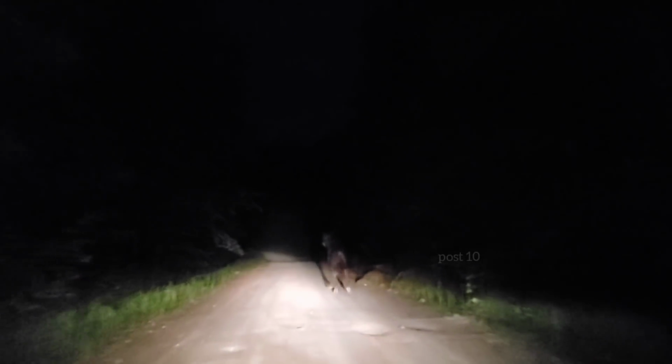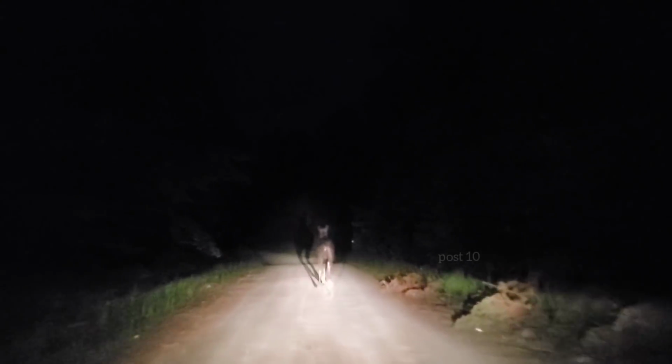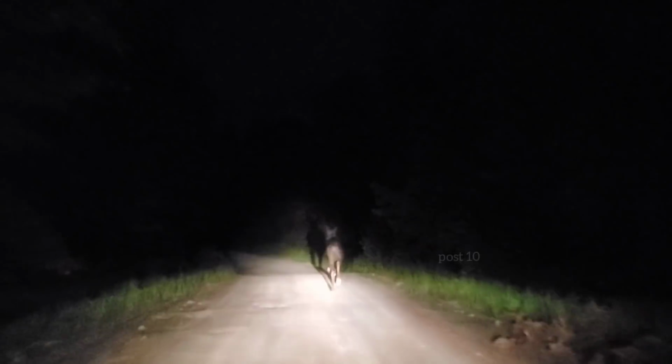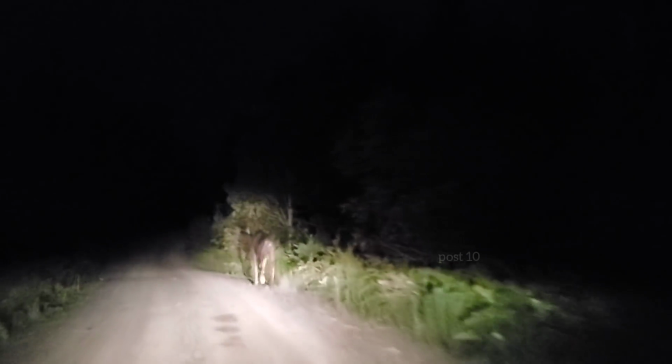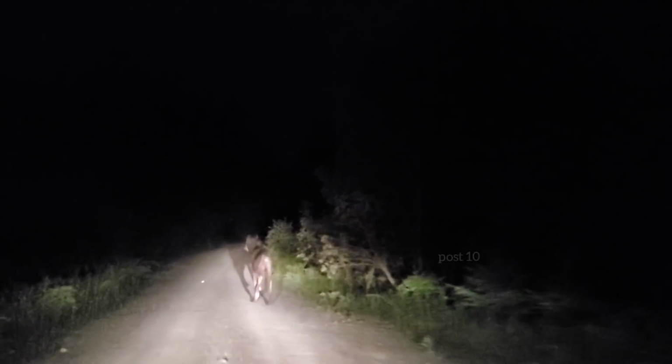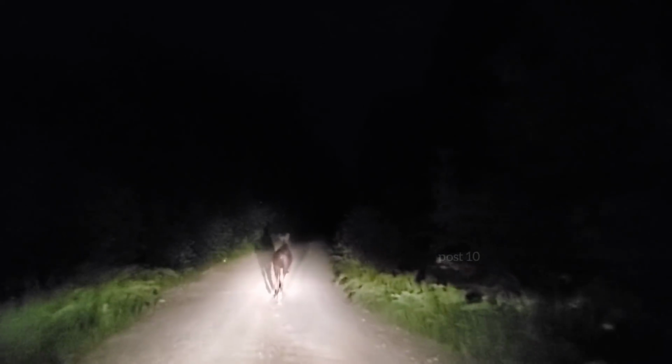Still going. I can't go by it because it could try to run in front of the vehicle.